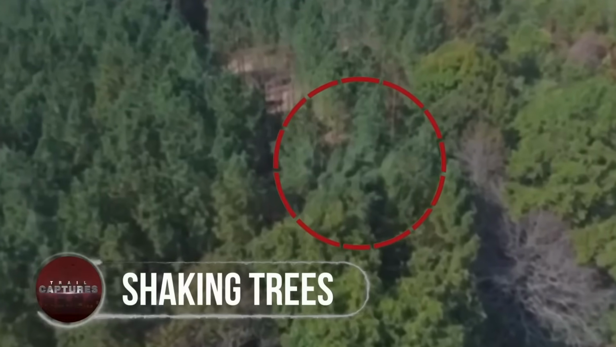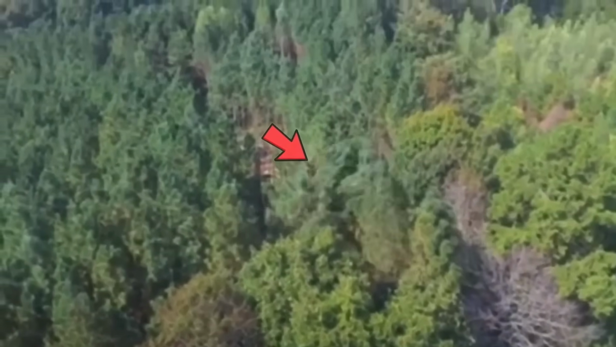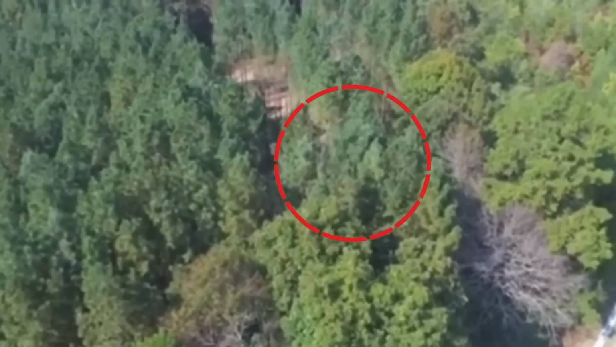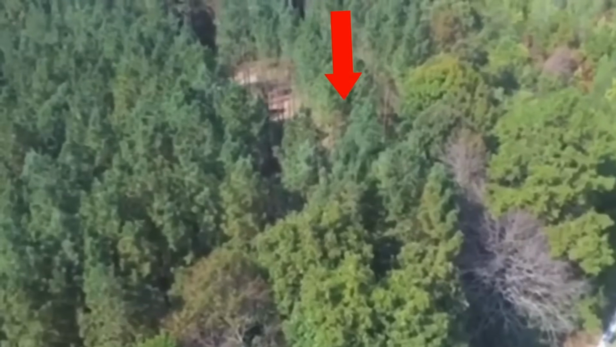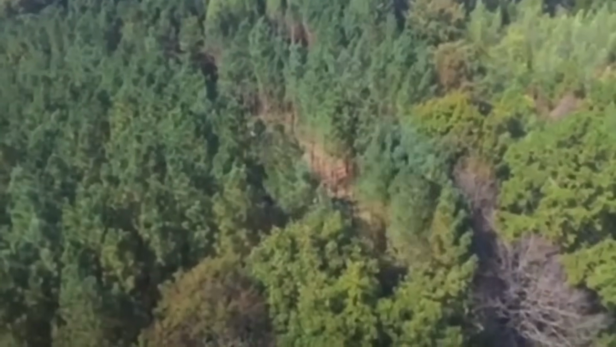Shaking trees. This tree was reportedly recorded by a drone as it moved erratically across the woodland. People who say they have previously witnessed something similar claim it was caused by a Bigfoot shaking a tree, which would be an astounding feat. I must admit that as I watch it more, the more doubtful I become. Has anything similar to this ever been seen?